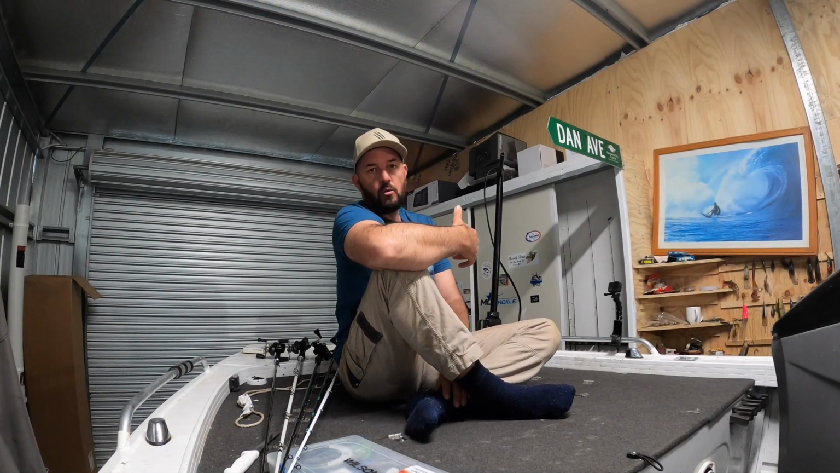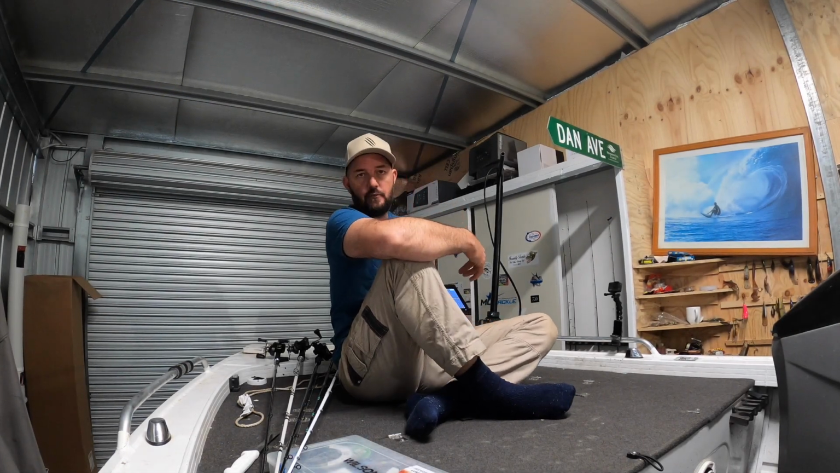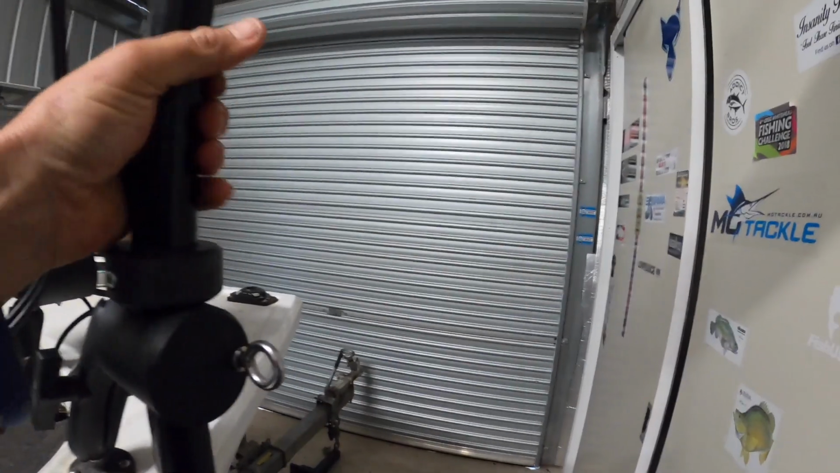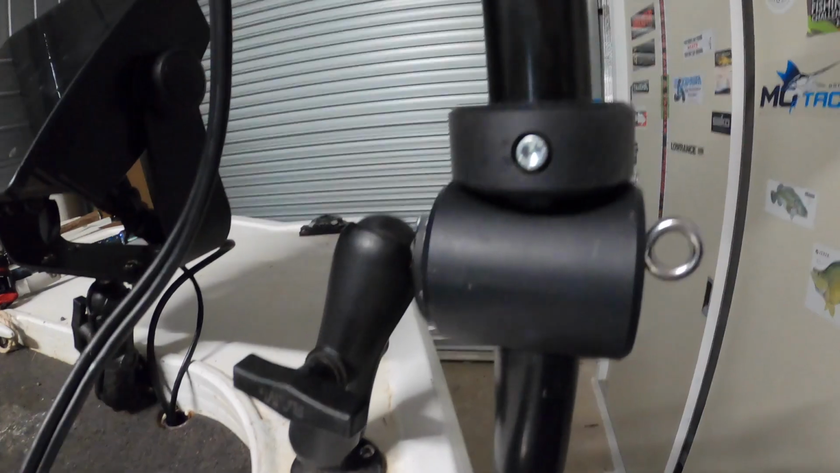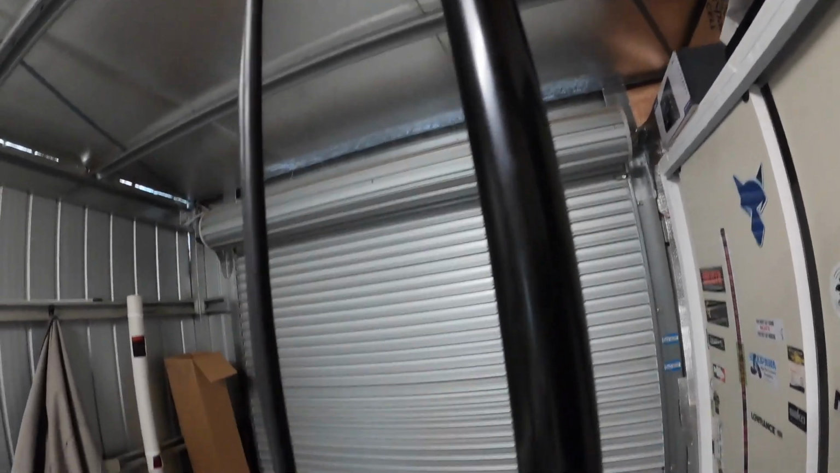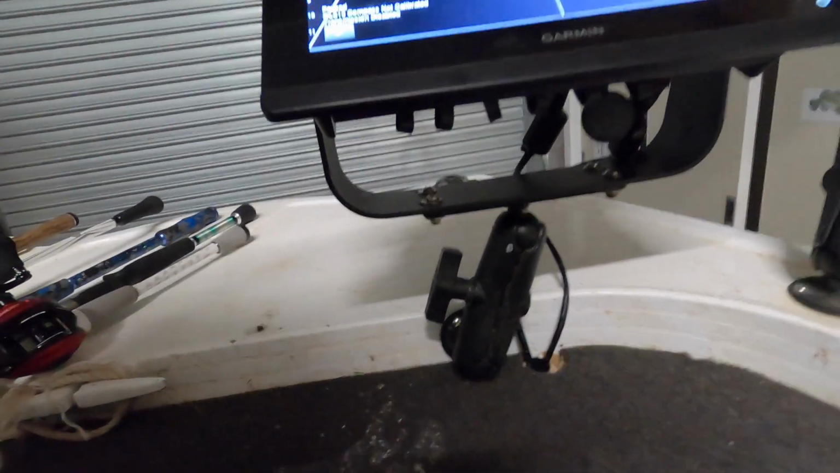Running the DRF pole, which a few people have already asked me about. Yeah, pretty cool pole. That ram mount's a bit noisy when she does move. Generally, once it's tightened up, it's all good. And that head unit there is run off a ram mount as well. You can see that there.